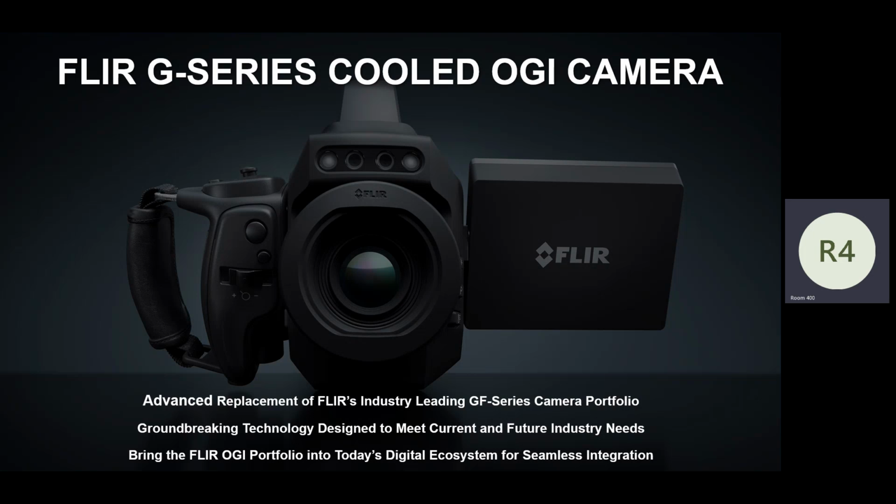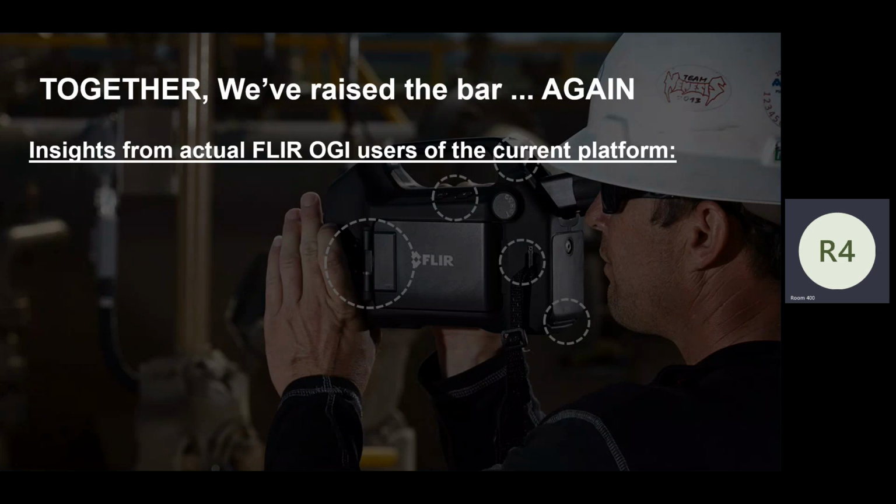And then we listened to you. We understood that our digital ecosystem, the wireless communication technology inside the camera, wasn't where it needed to be within the FLIR portfolio. We felt as though we had a great camera, but we knew that was probably a little bit of a pitfall in the GFX, in the GS series. So we took all of that. And as I mentioned, you'll notice this phrase: together we've raised the bar again.